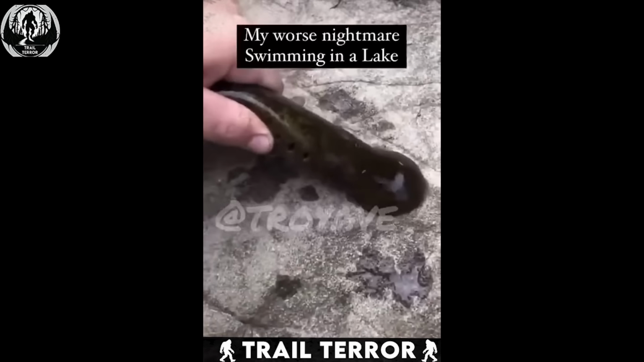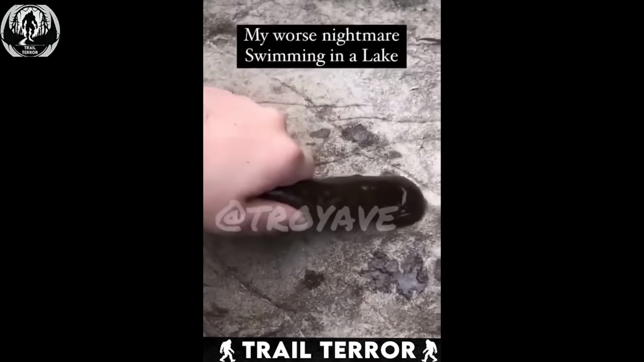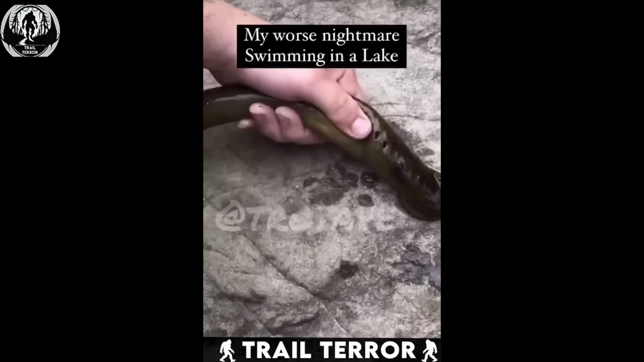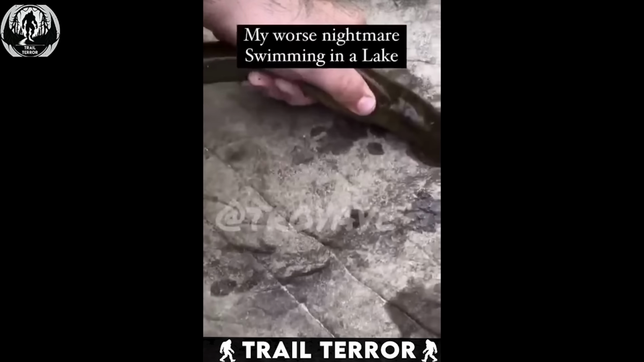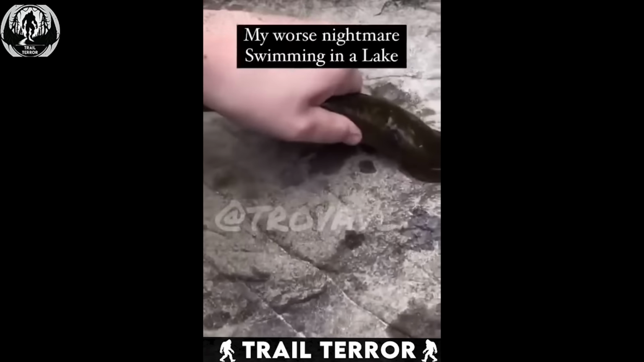A group of friends captured this horrifying creature while on a lake trip. The video shows one guy trying to detach a long, slimy creature from a rock. He struggles because its mouth has an incredible suction power.